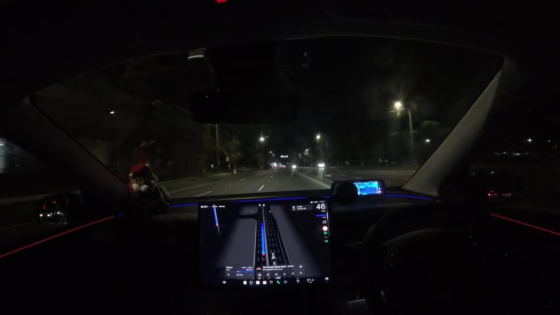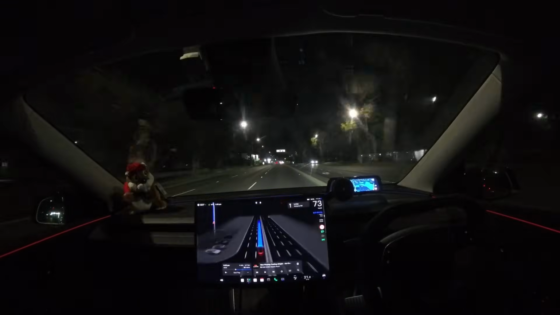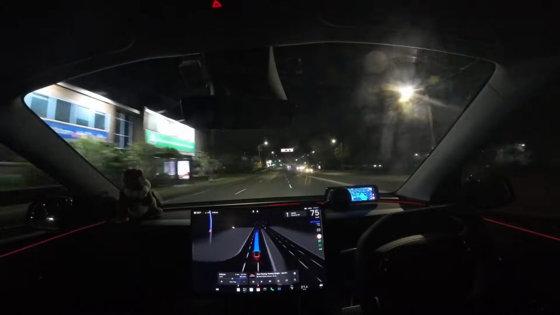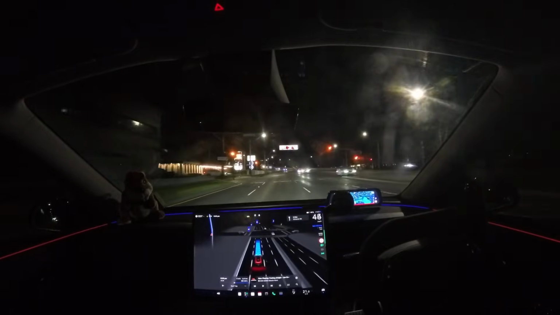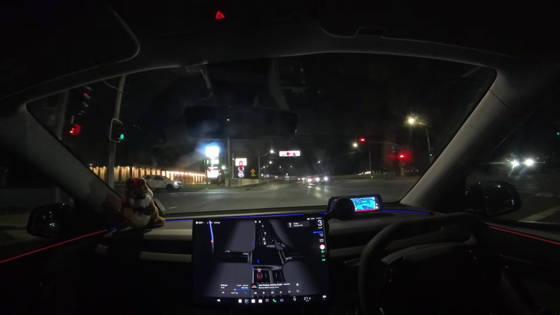So that's pretty good. But it's lost a few points obviously from that turn, and also trying to figure out that there was no parking there, and I probably should have just gave up, but I think it would probably just looped itself and everything. That was pretty cool.